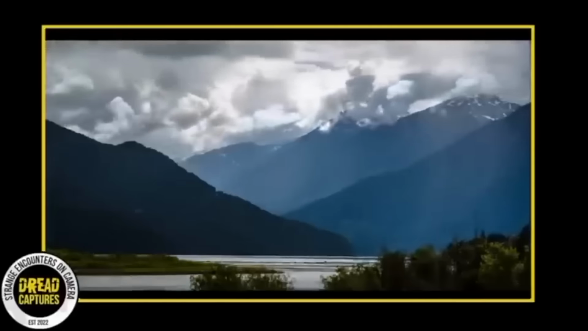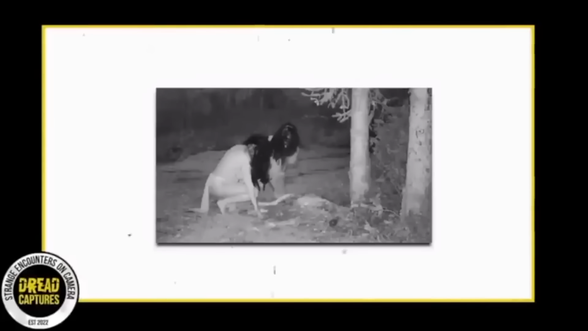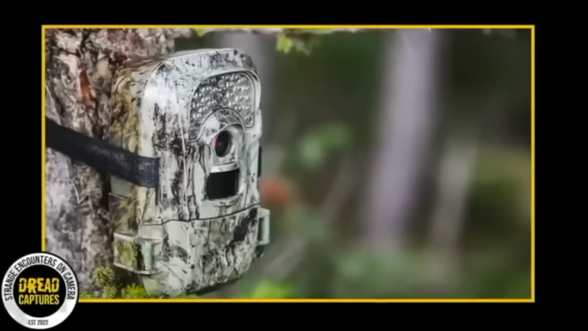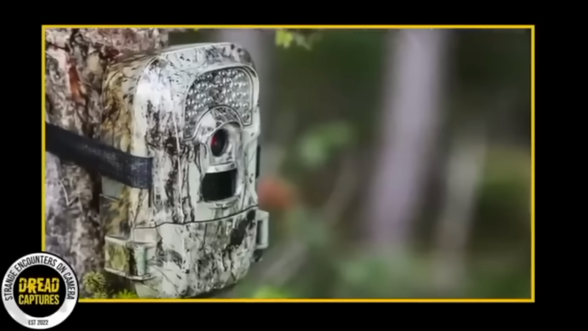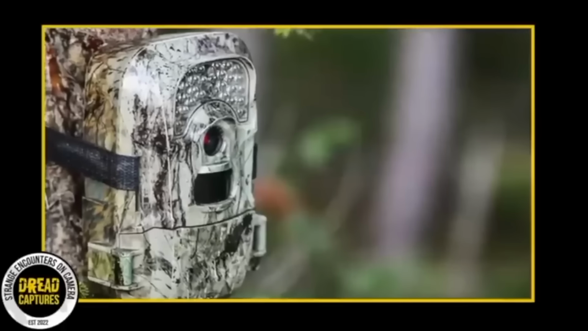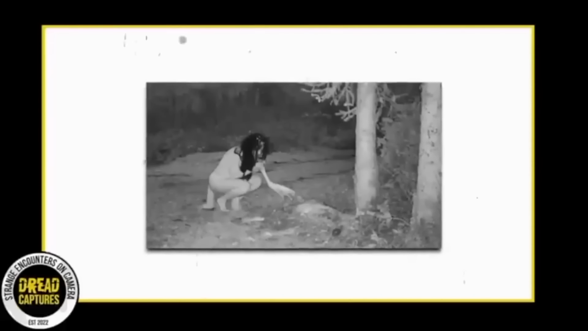A healthcare professional and outdoor enthusiast from Canada has caught on camera an event she described only as two witches performing a flesh-eating ceremony. She caught all of this on a trail camera she installed near her house. "I can't make heads or tails of what's going on," said Karina Stanhope, 36, from Powell River, British Columbia. "It scared the living daylights out of us. It's not an everyday sight."